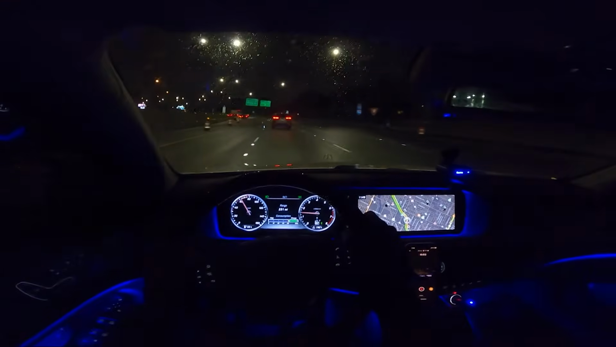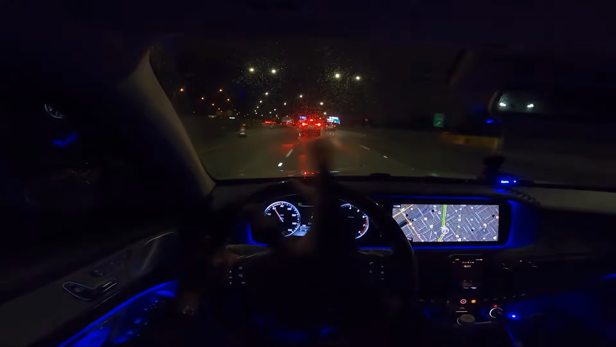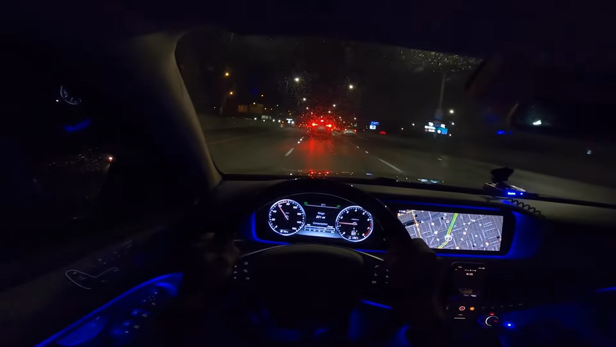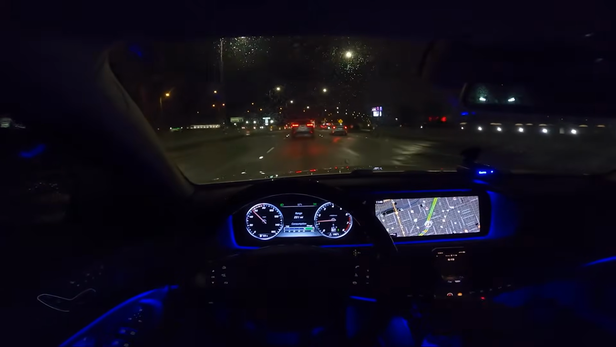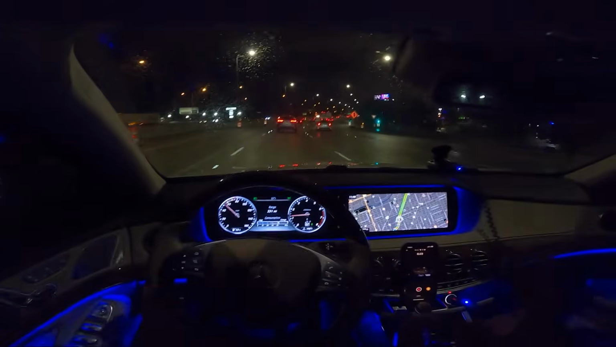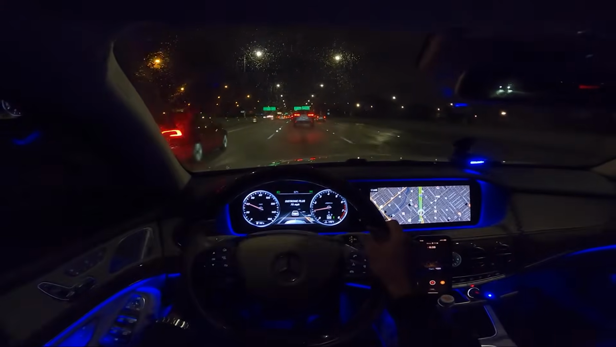So essentially, when you're cruising this thing on a long distance drive, it takes care of a lot of the driving for you. You just have to keep your hands on the wheel, but you don't have to modulate the gas at all. You don't have to really brake, and it works pretty well. It's actually pretty spot on with detecting the distance. Let's turn off the Distronic.